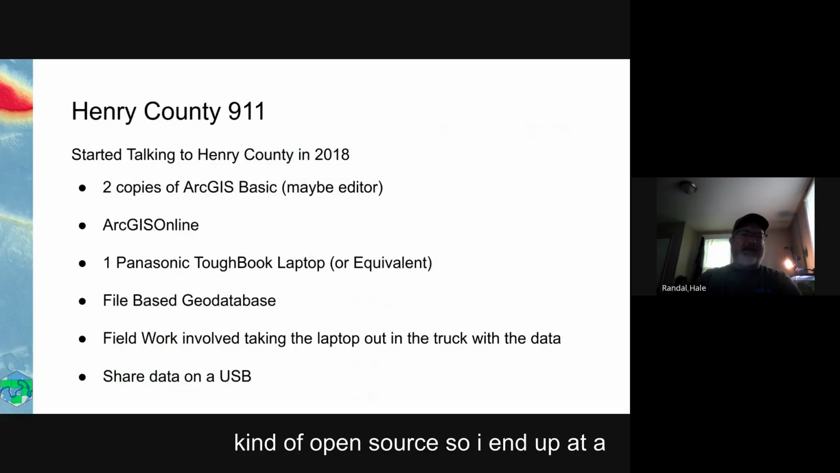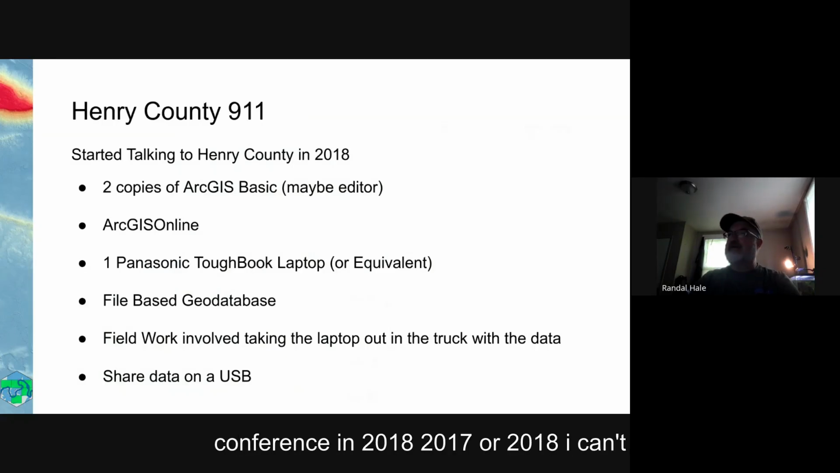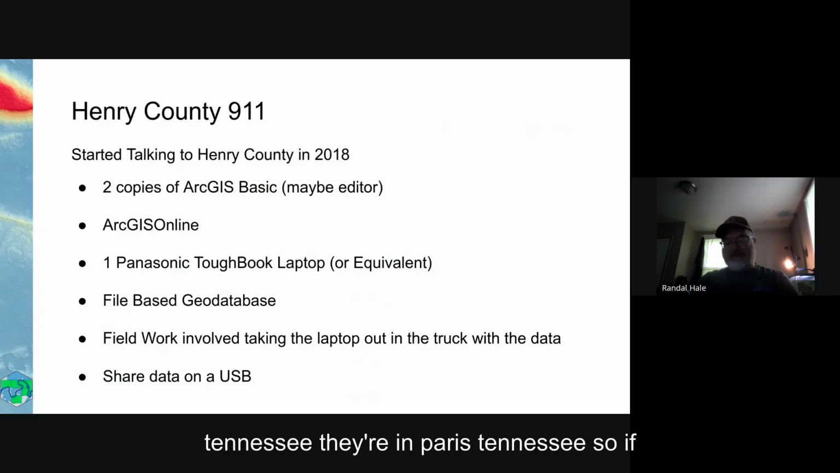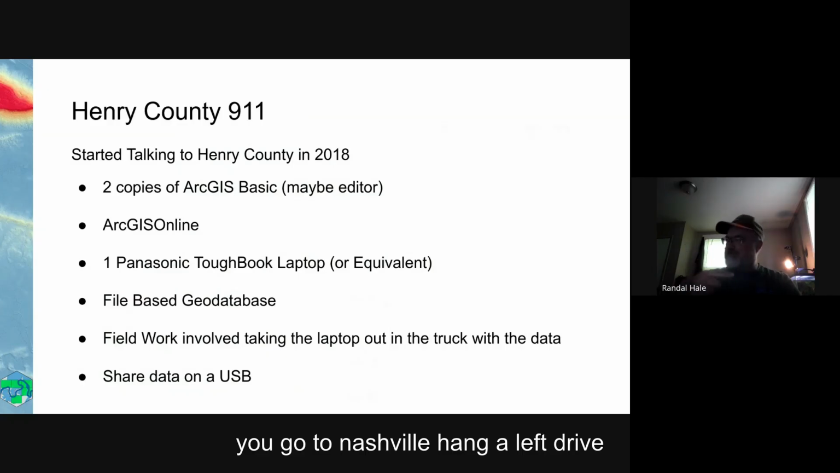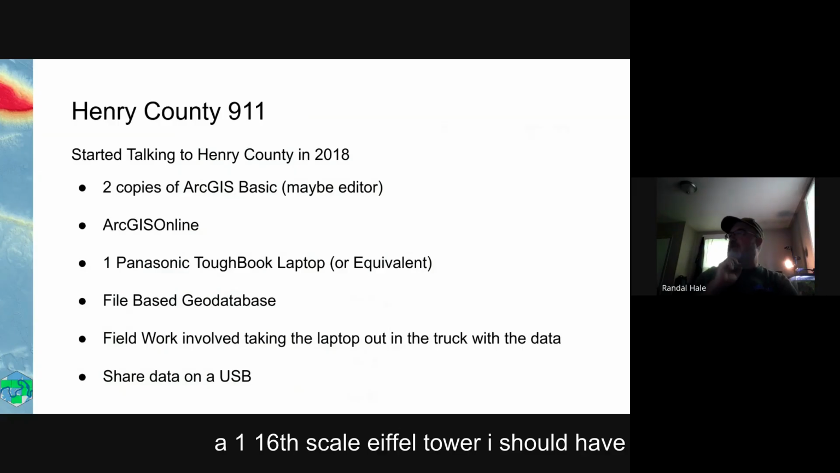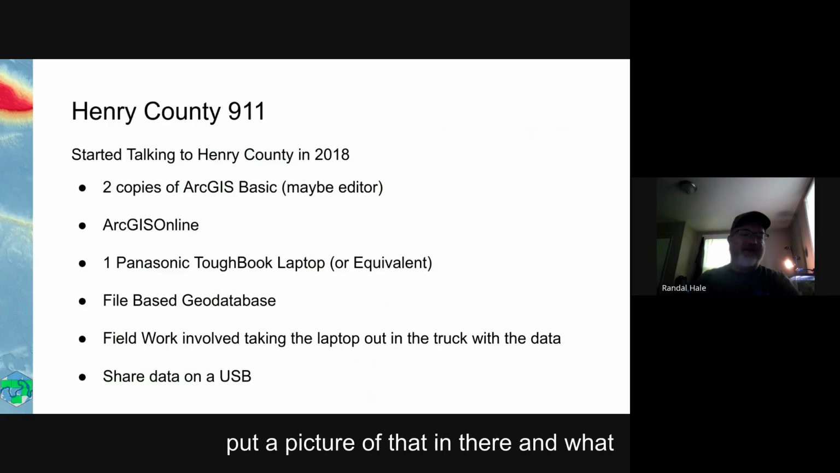So I end up at a conference in 2017 or 2018, I can't remember, in St. Louis. And I ran into Henry County 911, Tennessee. They're in Paris, Tennessee. So if you go to Nashville, hang a left, drive about an hour and a half, you will be at a 1/16th scale Eiffel Tower. I should have put a picture of that in there.